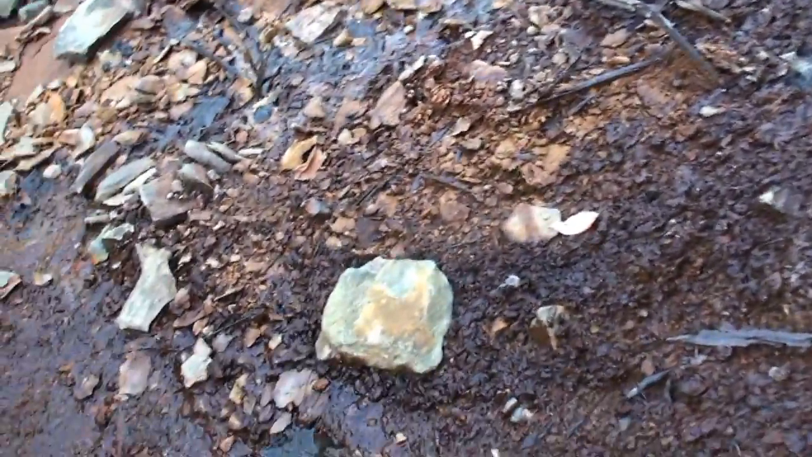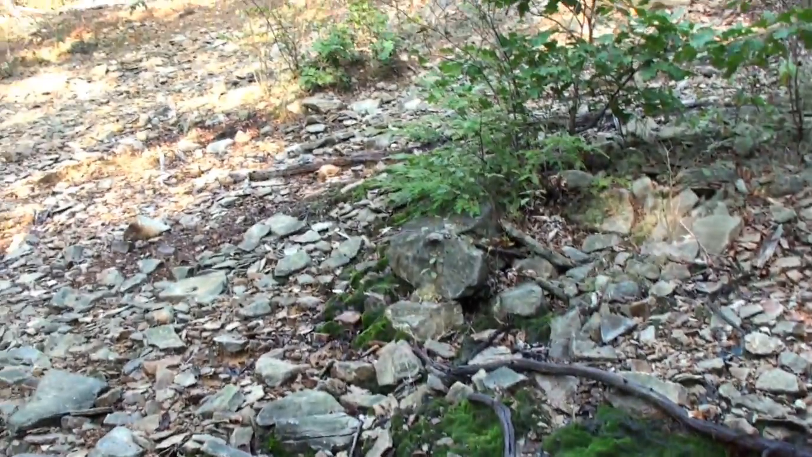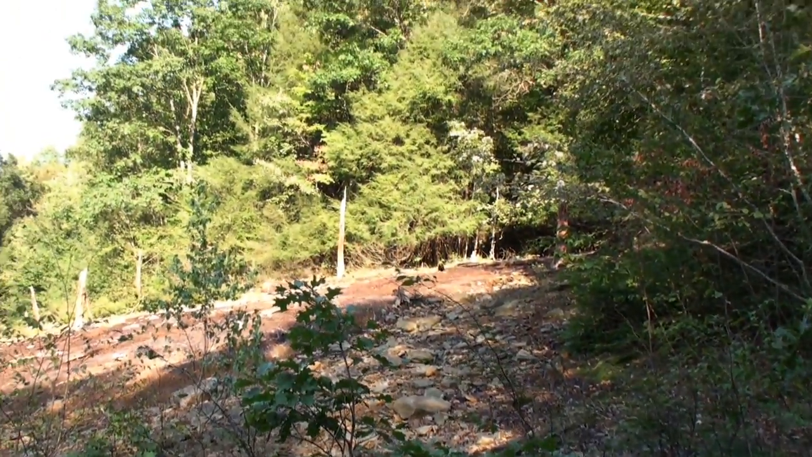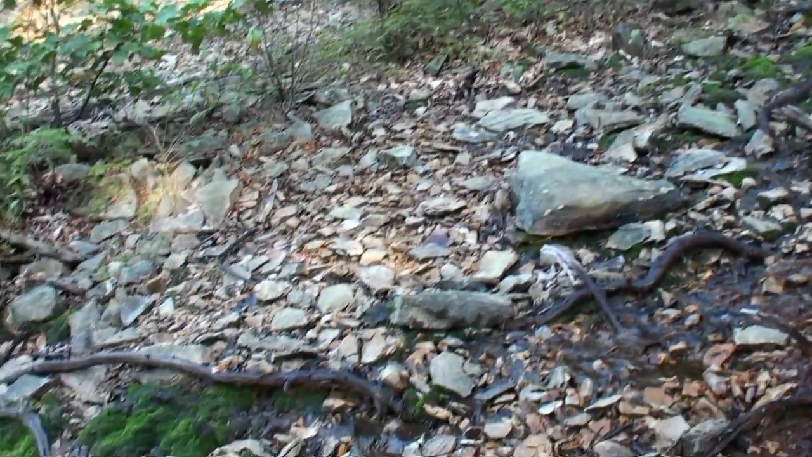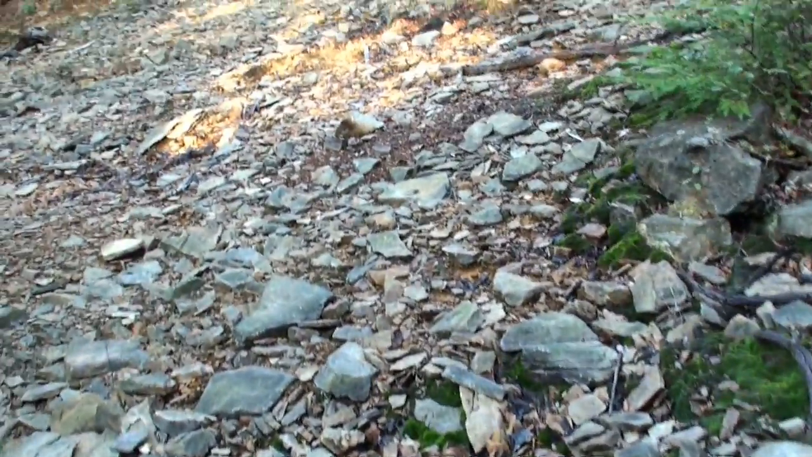Really can't leave them here. It's kind of hard, but it kind of tells me nothing's coming through here unless they're hanging up there. I don't see any prints, any tracks at all. Not even deer.